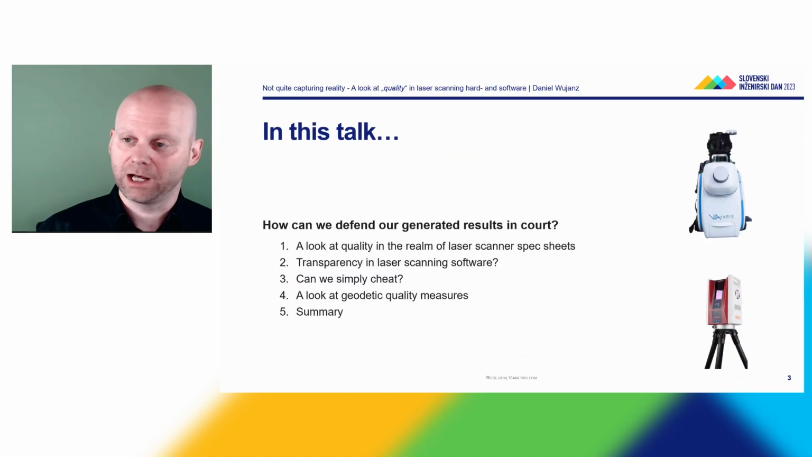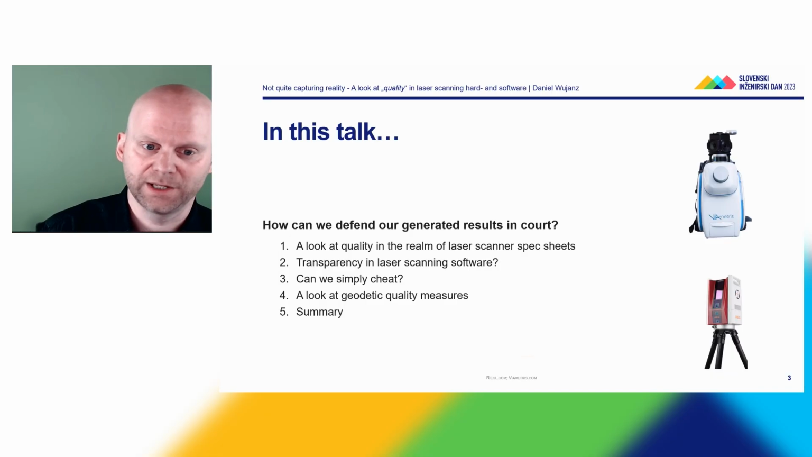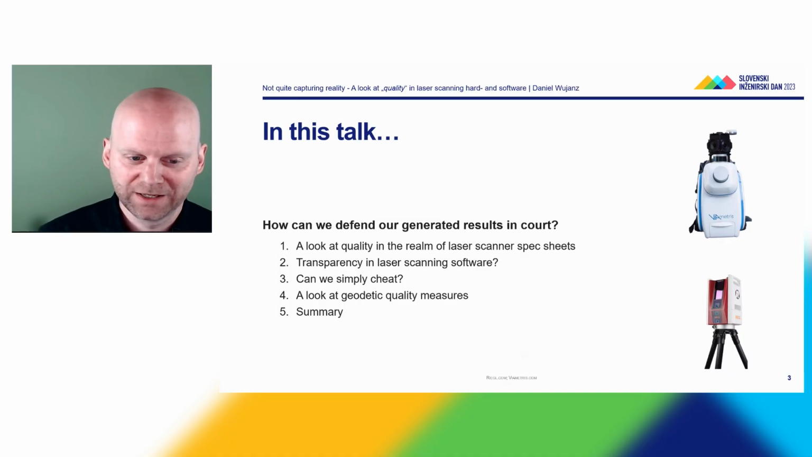And this is essentially what we're going to talk about. How can we defend our generated results, which we generated with laser scanning, in court? The first subject we're going to have a look at is our laser scanner specification sheets, as given by the manufacturers. Then we'll have a look at transparency in the context of laser scanning software. The third question, of course, is can't we just simply cheat? I'll try to answer the third point with a look at geodetic quality measures that we can also apply in laser scanning. And then I will finalize my talk with a summary and outlook.